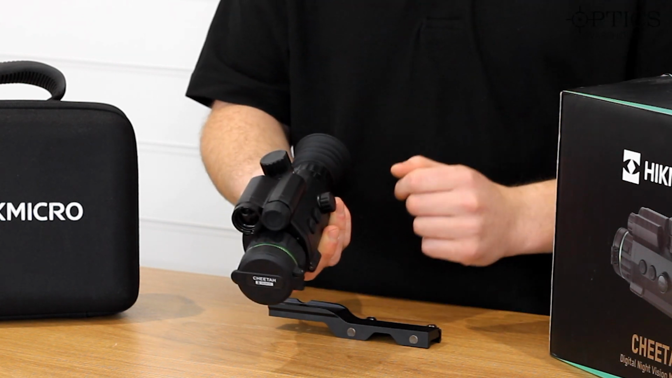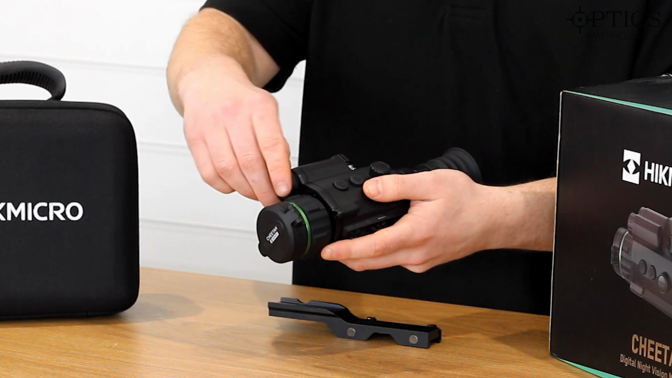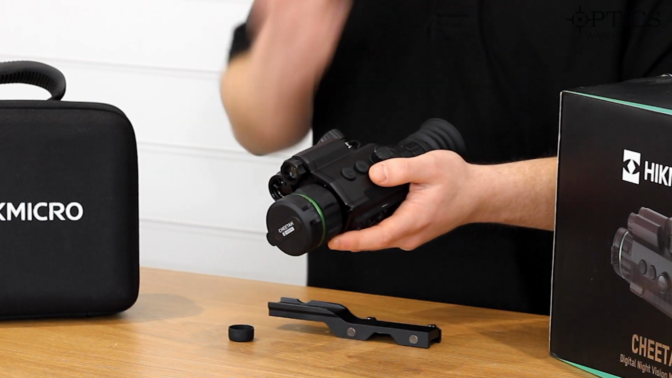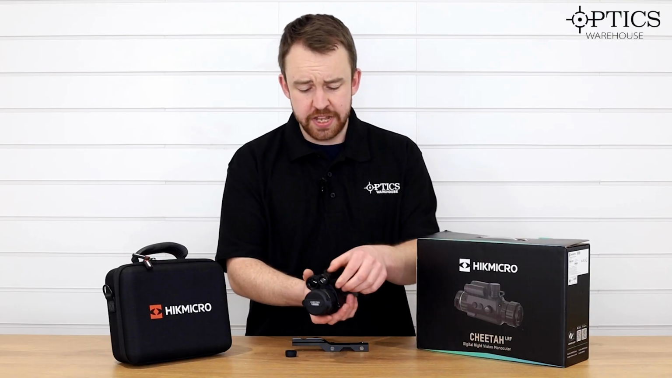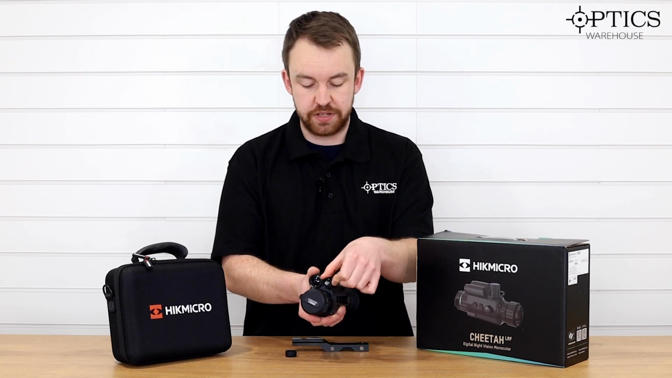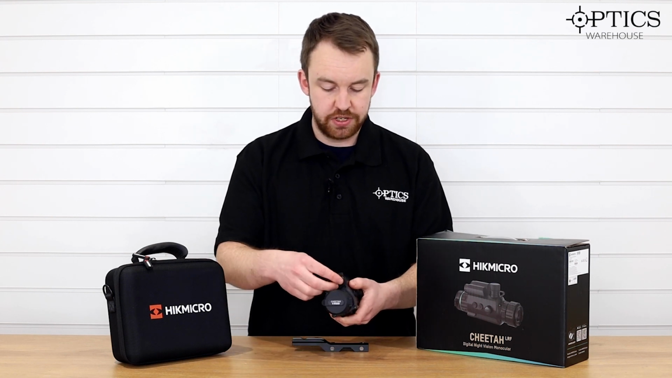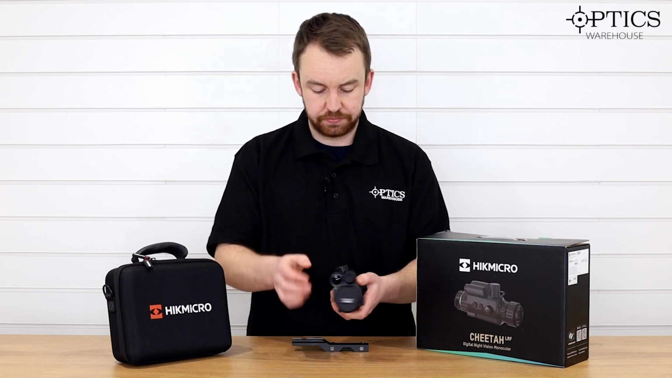Do remember though, like me when I first took the Cheetah out, I thought the IR wasn't working. All you do, when you use it in nighttime mode, is take this rubber cap off the end, because when you put it in nighttime mode, that IR comes on. If you leave it on, you think there's no IR, and I think, oh, what the hell's going on here? Do remember to take that one off. This is a focusable lens, so you can get it from spot to flood, but it is only one fixed power. You can see up to 400 meters in perfect conditions with it on a spot beam. So remember, when you are finished, just put that cap back on the end there, like so.